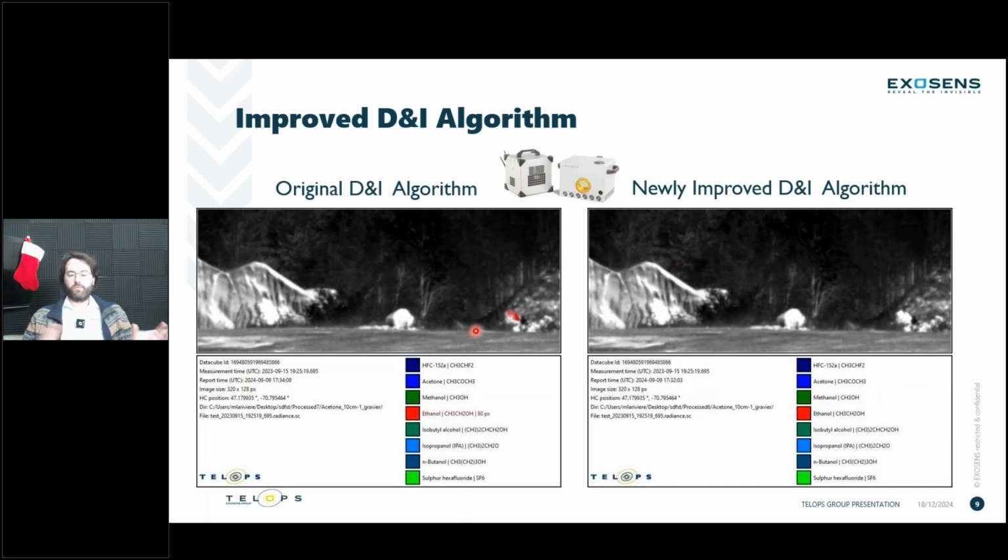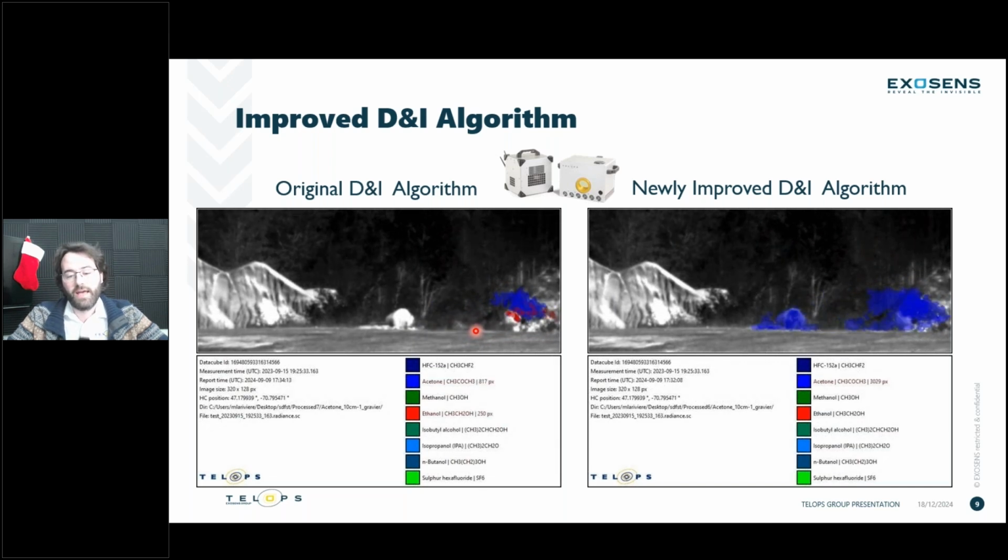On the other side, for gas detection, I mentioned the new algorithm. Our development team did an amazing job in putting together a newly improved DNI algorithm. You can see here with the original algorithm and standard processing done in the community for hyperspectral imaging, it's very difficult not to have false positives when you have a gas that can be close in signature compared to other gases.